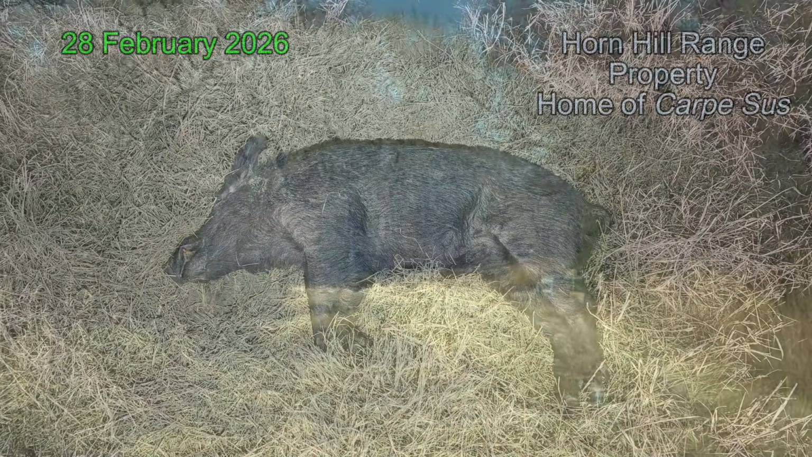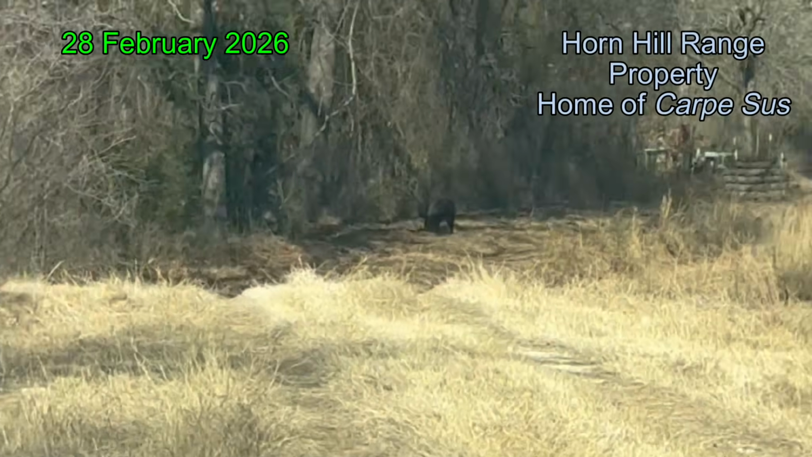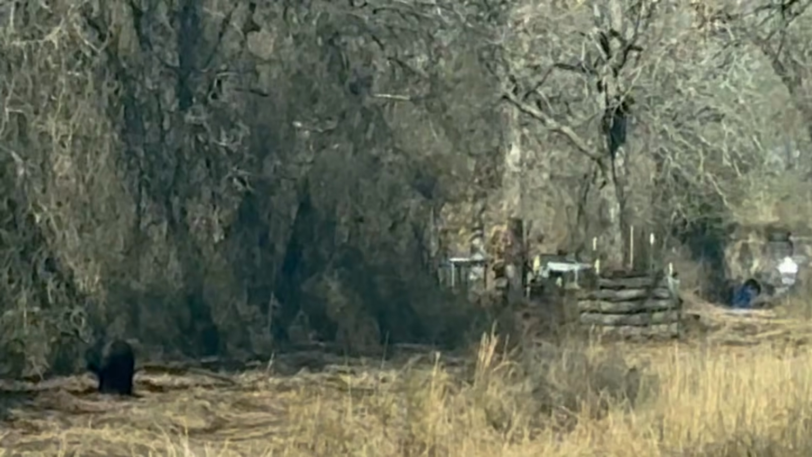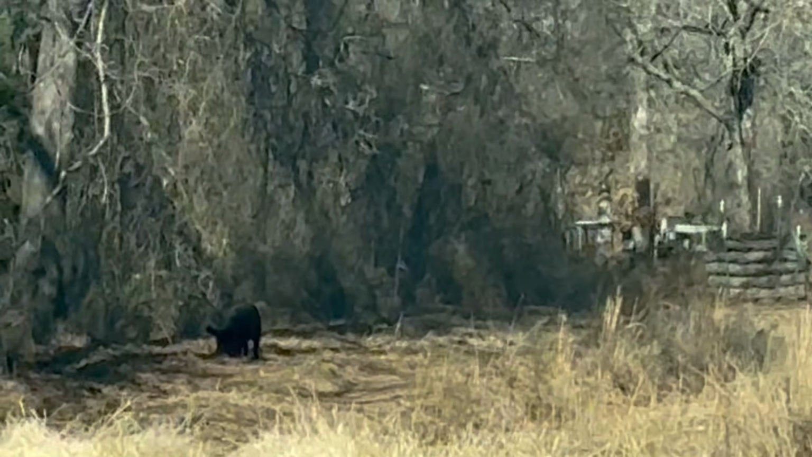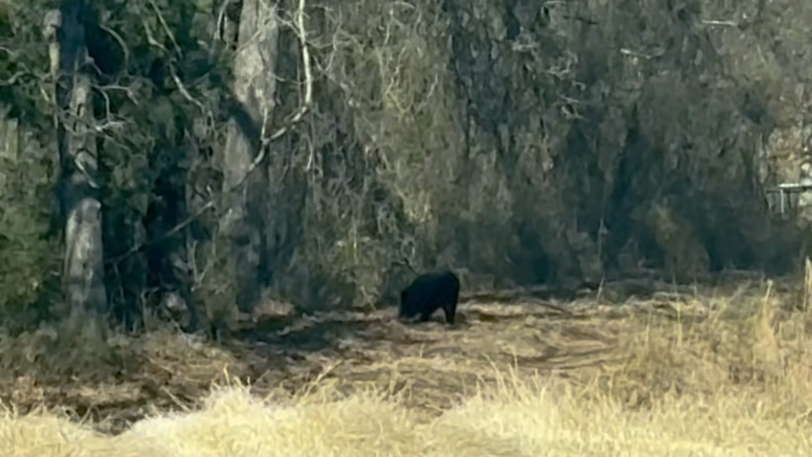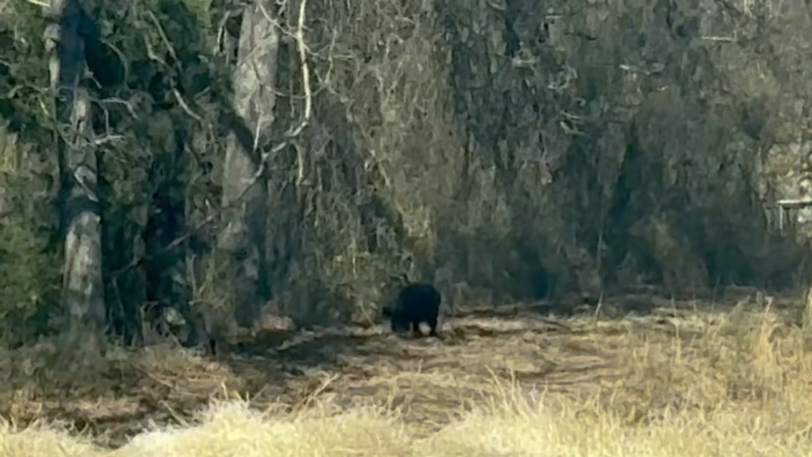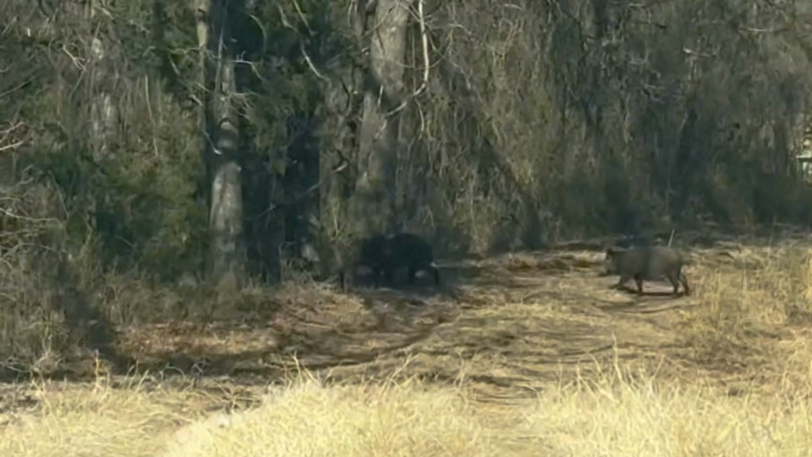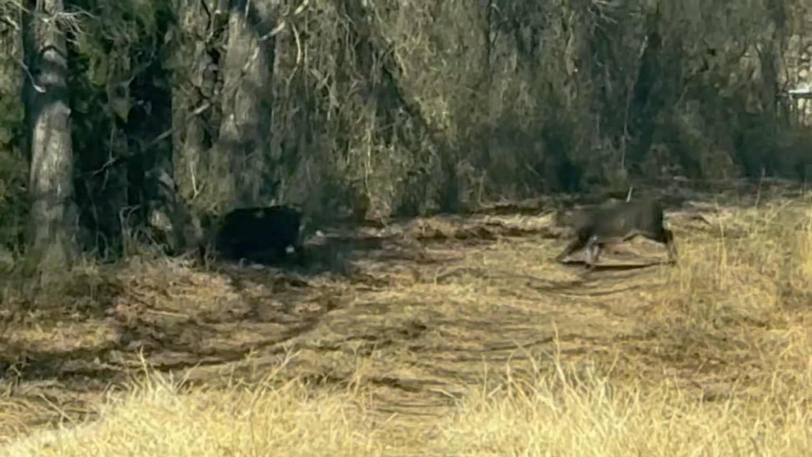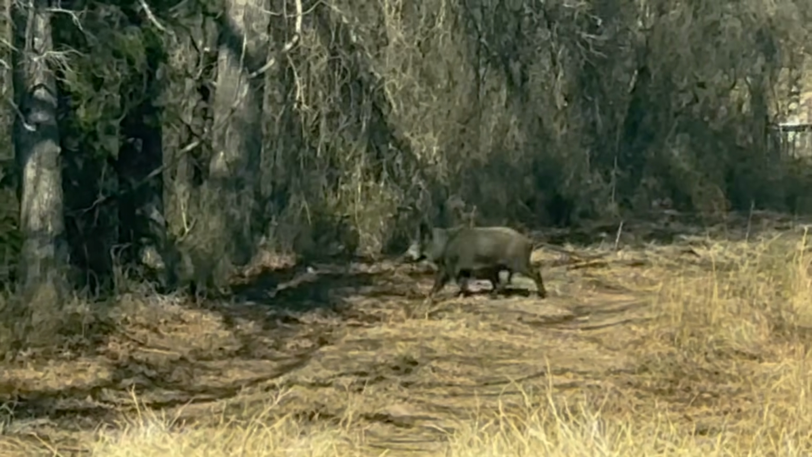Ben was preparing some more optics for our next hunt. Pig on the road upon arrival at the range. No zeroed gun in hand. So he was here to actually zero multiple optics on the rifles today. 3 pigs on the road. 4 pigs. 5 pigs.